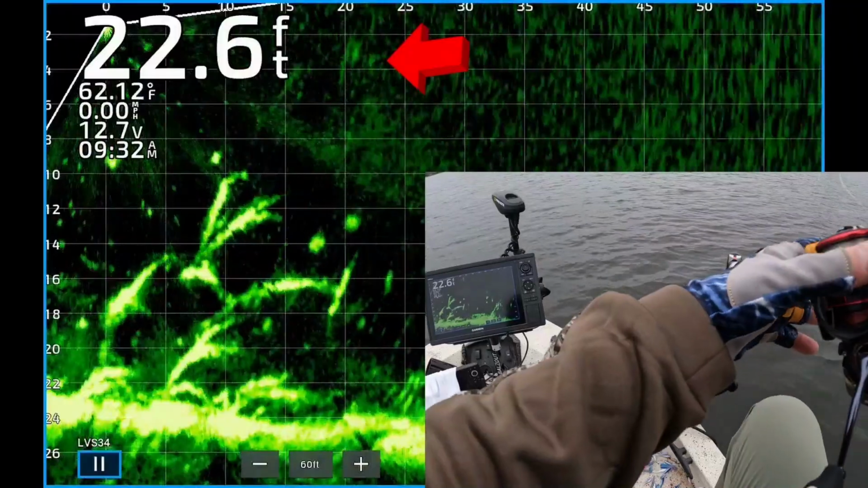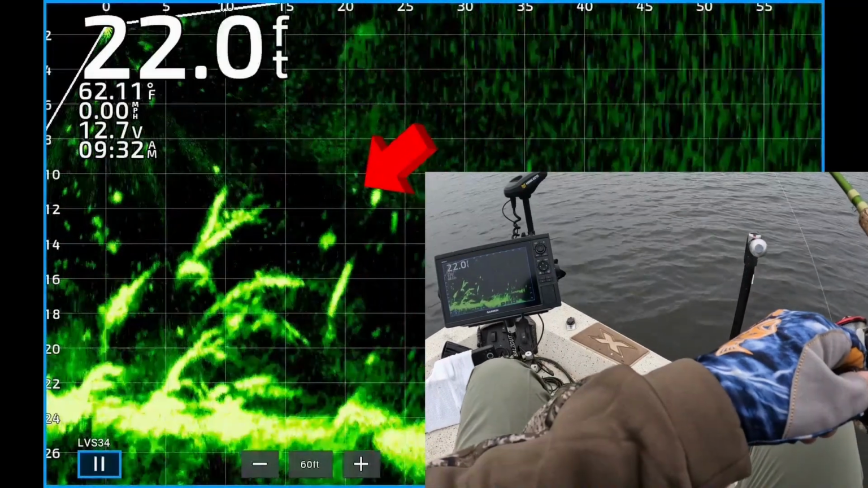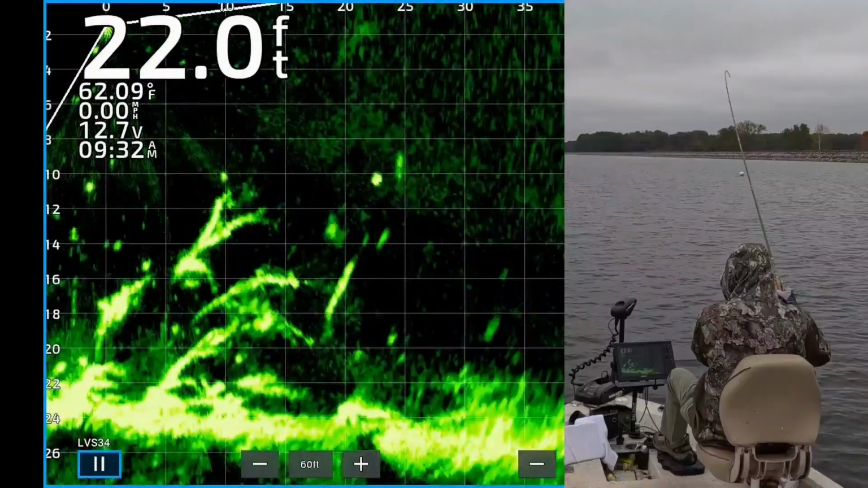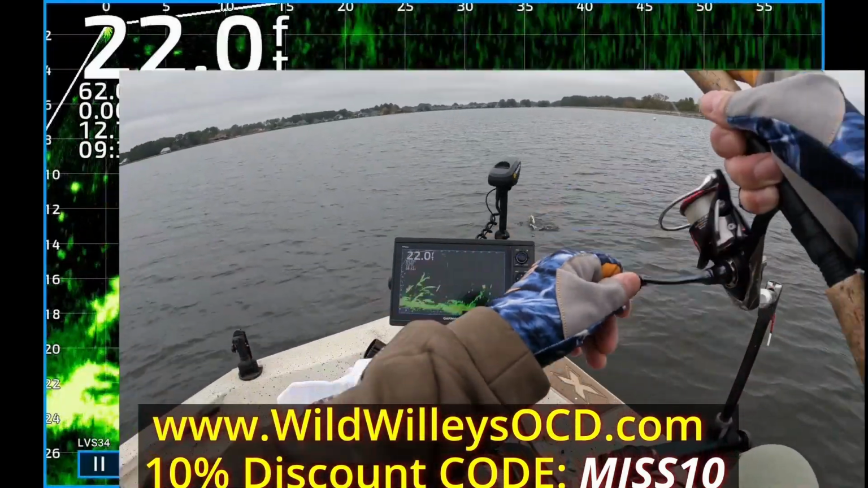Alright, here's the first cast. About 22 feet from the boat, there you see the jig dropping down. Looks like a nice crappie right there. And the jig is right on top of it. He turned, he got it, yes, on the way to the boat, eating it up.